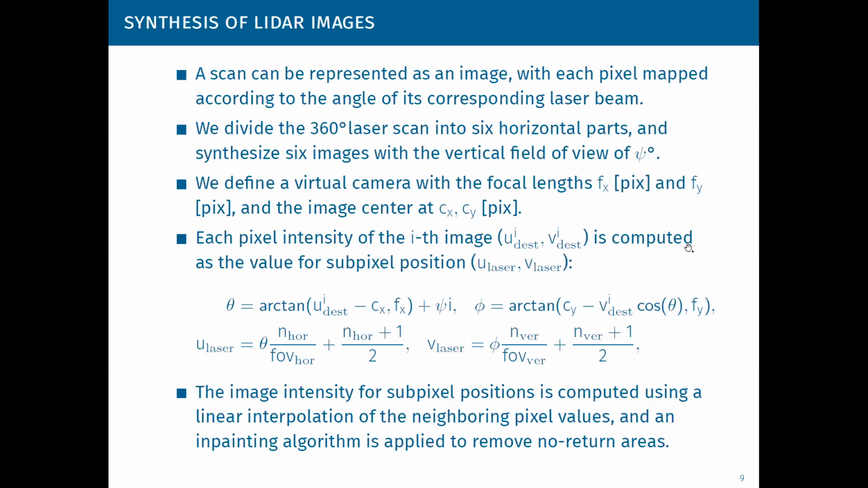To this end, we divide the 360 degrees laser scan, like from a Velodyne or Ouster, into 6 horizontal parts, and then we define a virtual camera with the focal length, image center, and vertical field of view that depend on the LiDAR parameters. And at the end, we synthesize 6 artificial images from either depth or intensity data. However, the focus of this presentation is on intensity images.